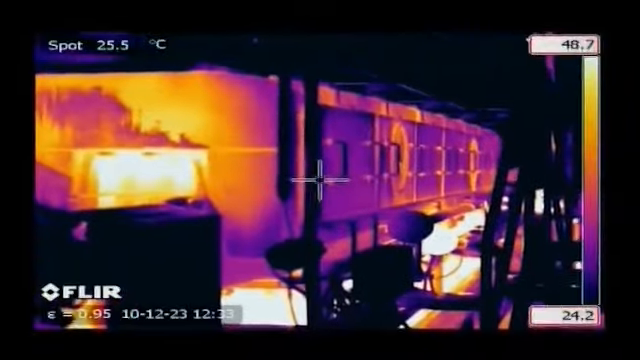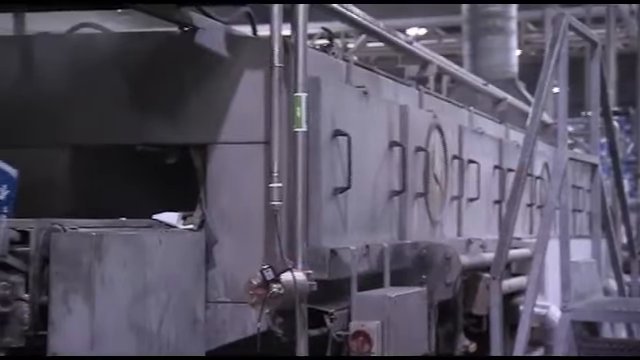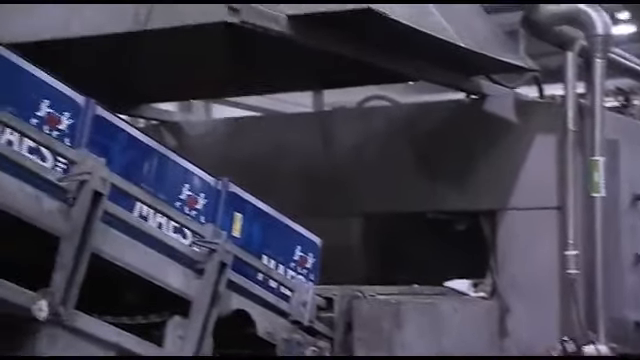FLIR thermal imaging cameras are also used to inspect ovens and drying installations.